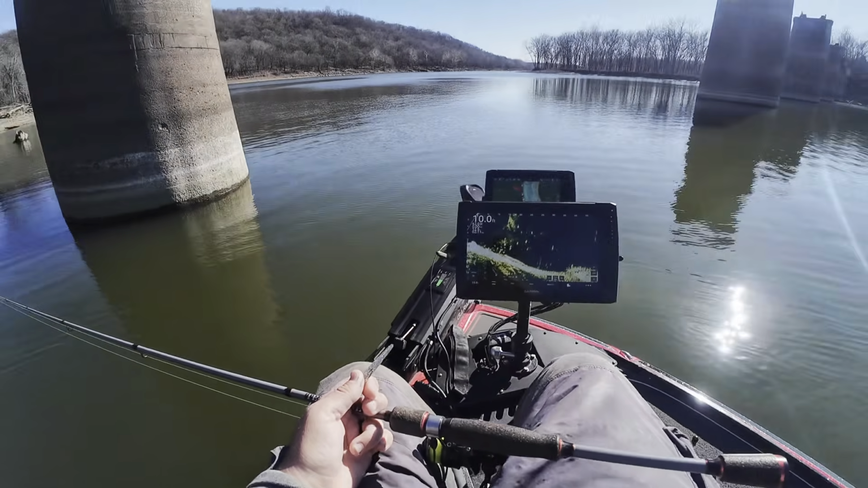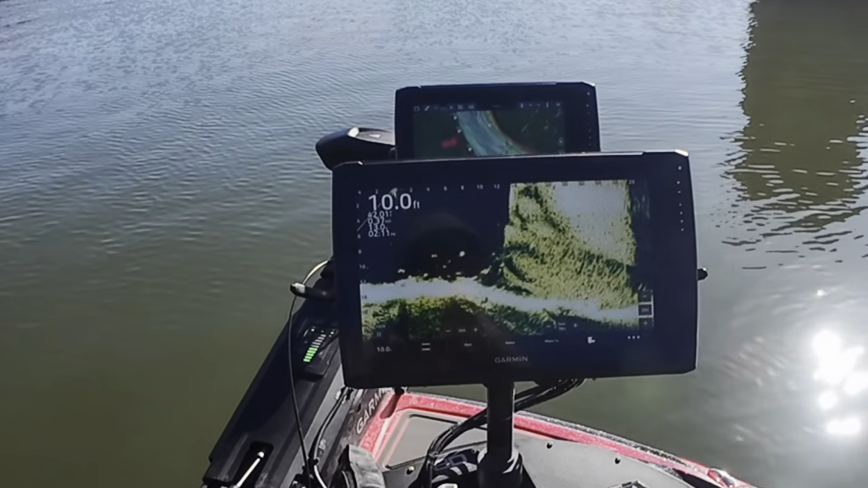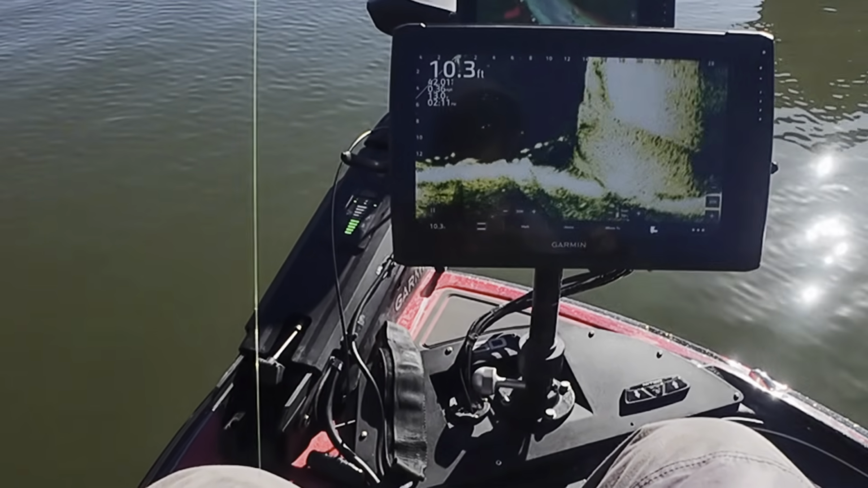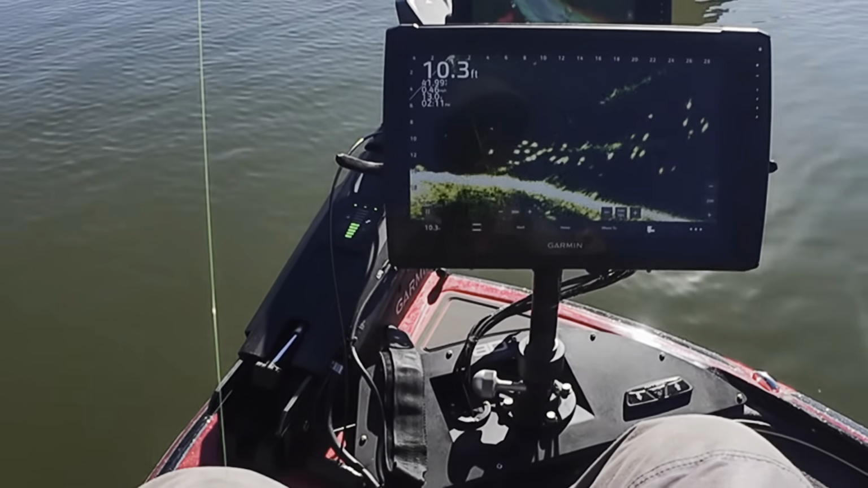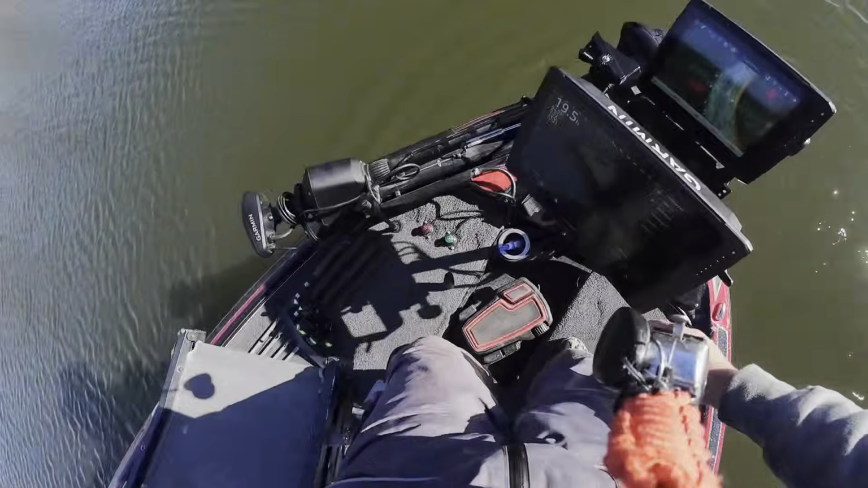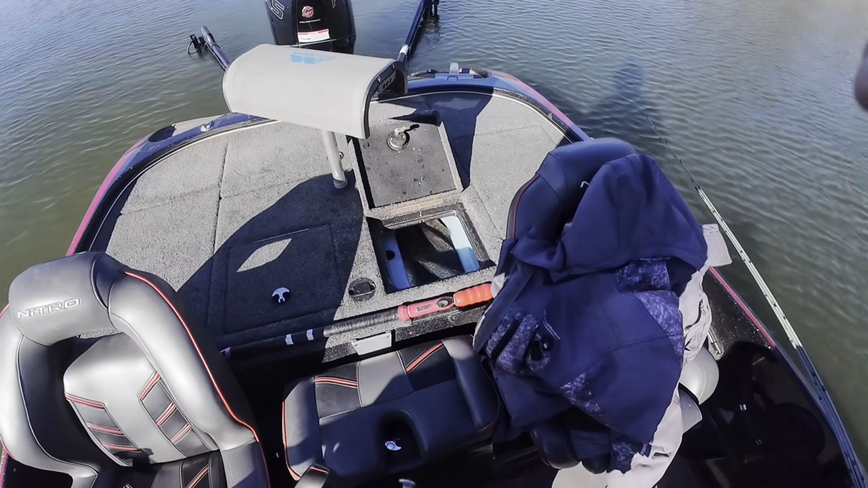I'm going to check around these old bridge pillars here. Sometimes they will suspend around them. It can be a really good place in the wintertime. Definitely some crappie here. Now this is the shallow end. There might be some out there deeper towards the middle of the channel, but most of these look to be small, not even worth dropping on really. Okay, I'm gonna make a move. I've gone a very long way on the trolling motor, and I'm gonna go make a move, fish something different.